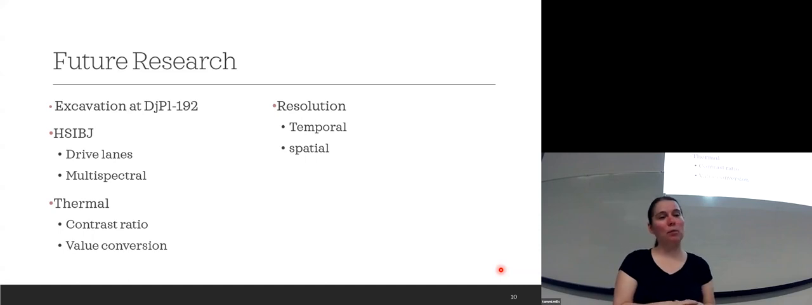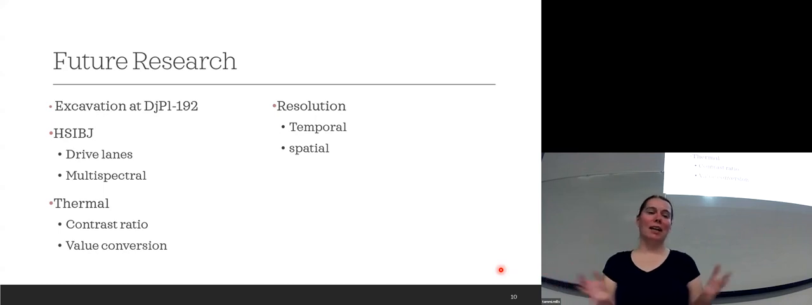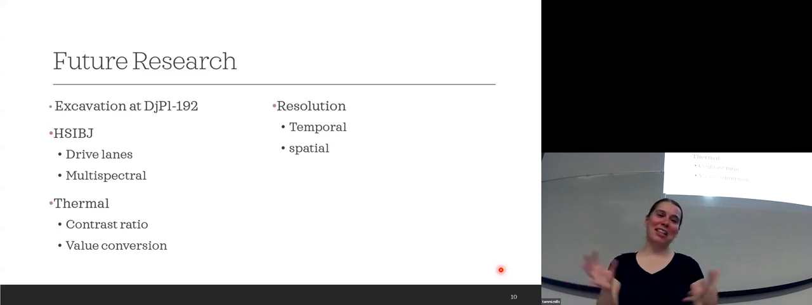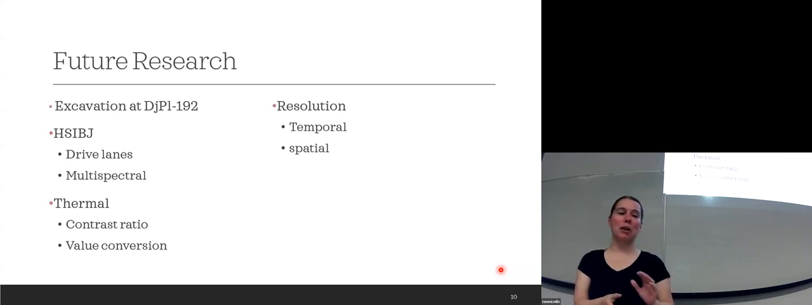At Head Smash and Buffalo Jump, we want to get to the drive lanes, and new news as of today, we are getting a multispectral drone as well that may help with that vegetation versus stone thermal image where everything looks the same, because the multispectral is used for vegetation indices. So stone won't show up on those. Or rather, they'll show up, but significantly different than the vegetation. So that will be something that's really cool that we're going to try and do. And then maybe fly the cliff face, because potentially multispectral could reveal rock art as well, which is kind of cool.